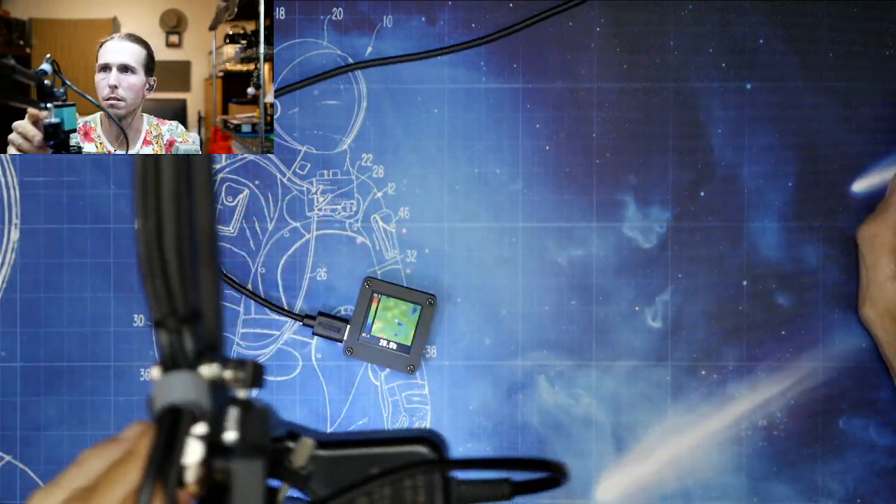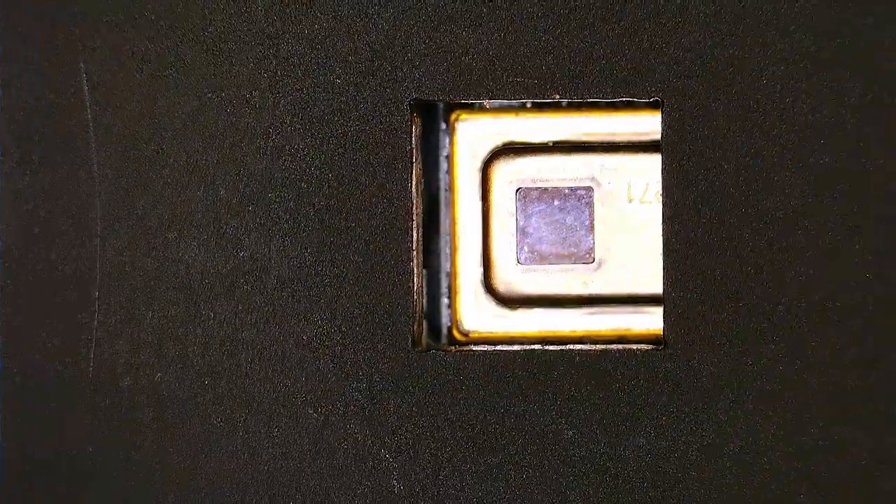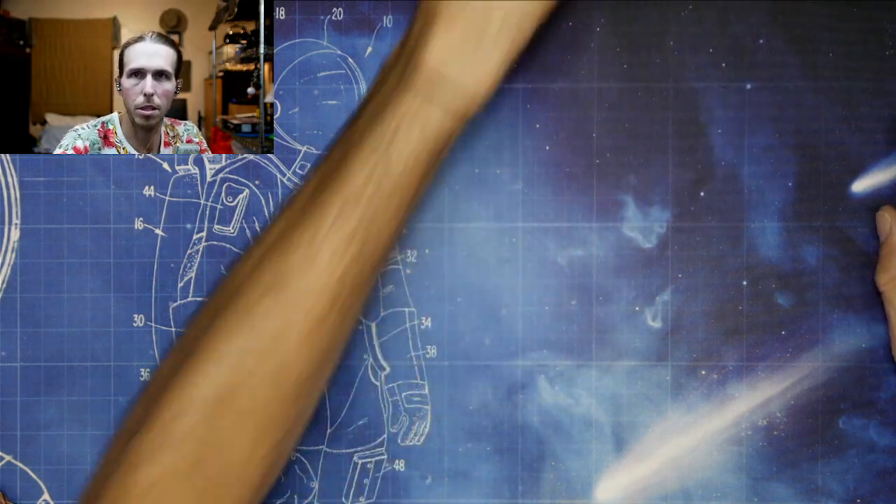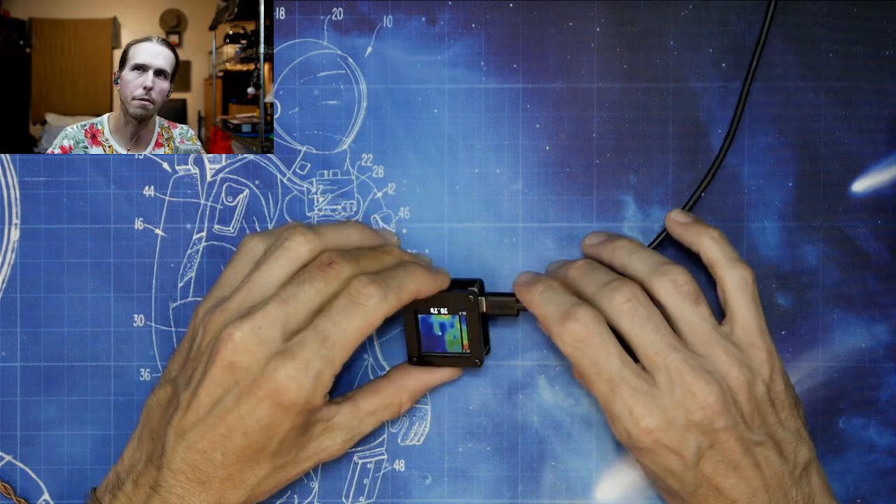Actually, we can zoom in here real quick on the microscope. So yeah, this is what it looks like. It's just a little OLED display, and this is the sensor right here on top. It's just a little 8x8 grid underneath there. And so anyway, got that. These will run you about 30 bucks. Okay, like 20, maybe 25, 30 bucks.